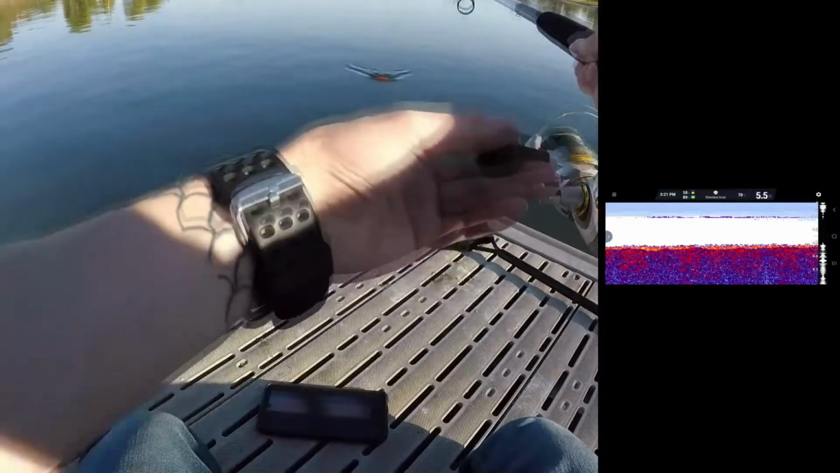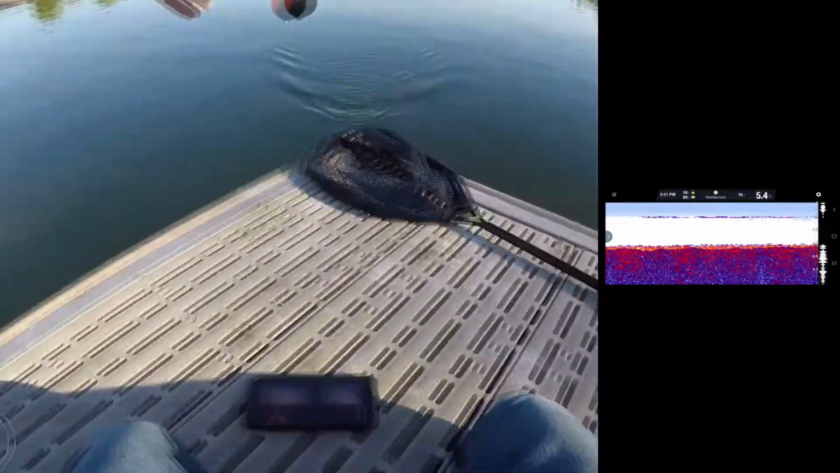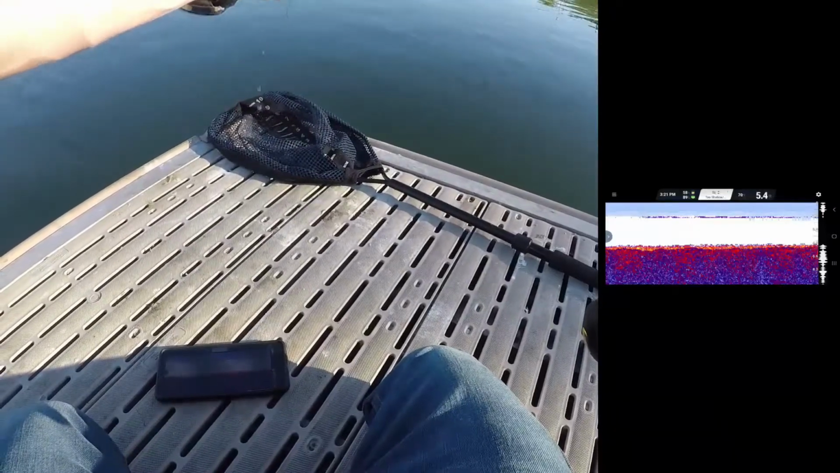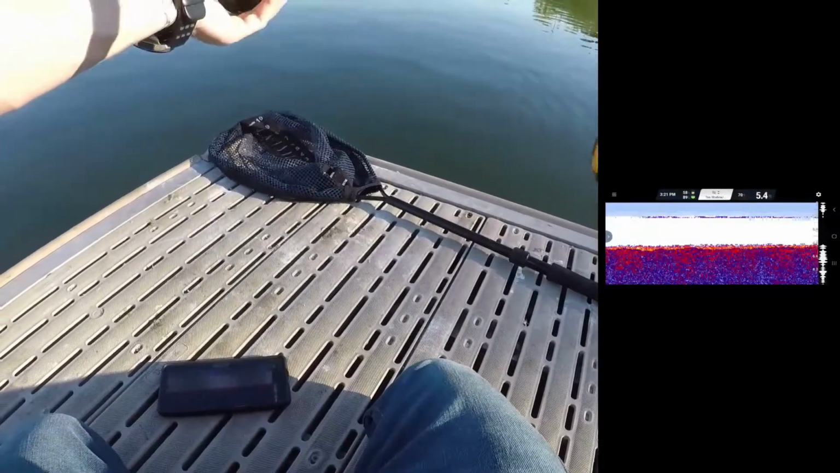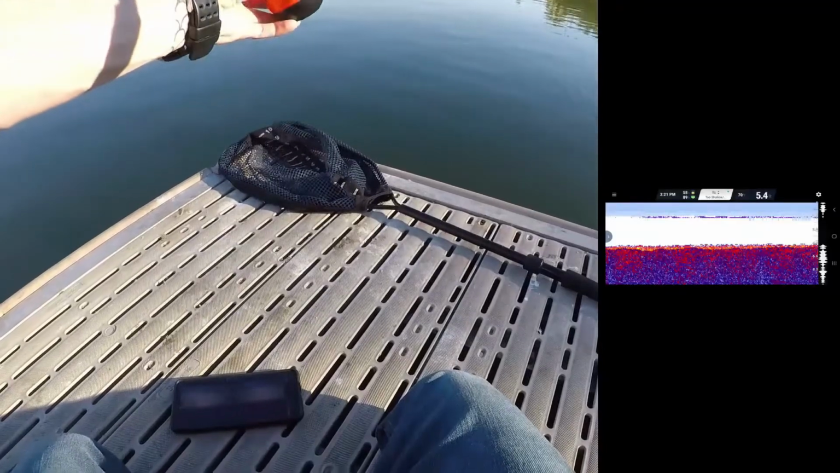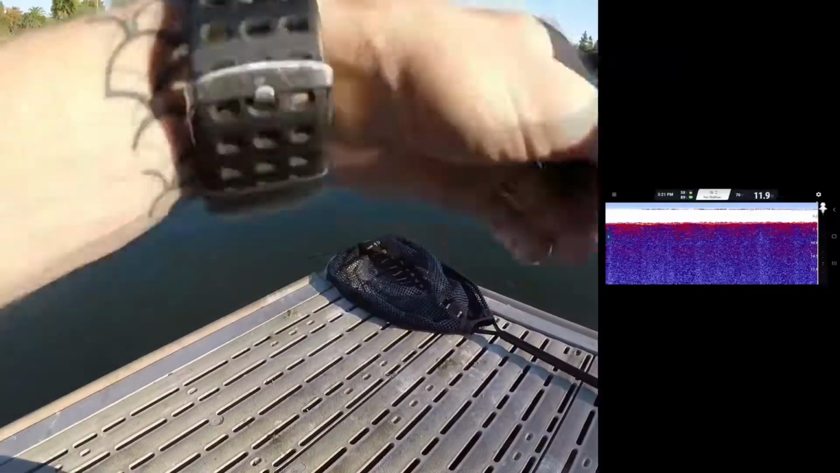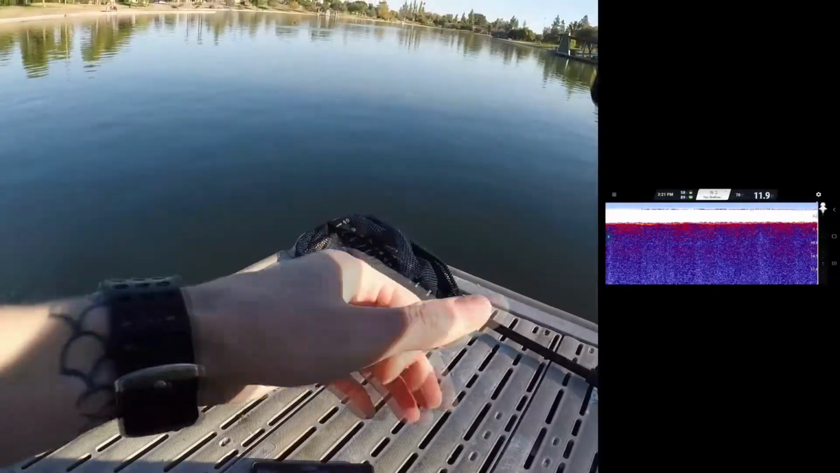And this unit is extremely small. I can keep this in my backpack, right? It fits in the palm of my hand. I have big hands though, but this fits in the palm of my hand. This is extremely small, and there's no transducer mount or anything for it. The whole thing is condensed into the one unit, which I think is absolutely fantastic.